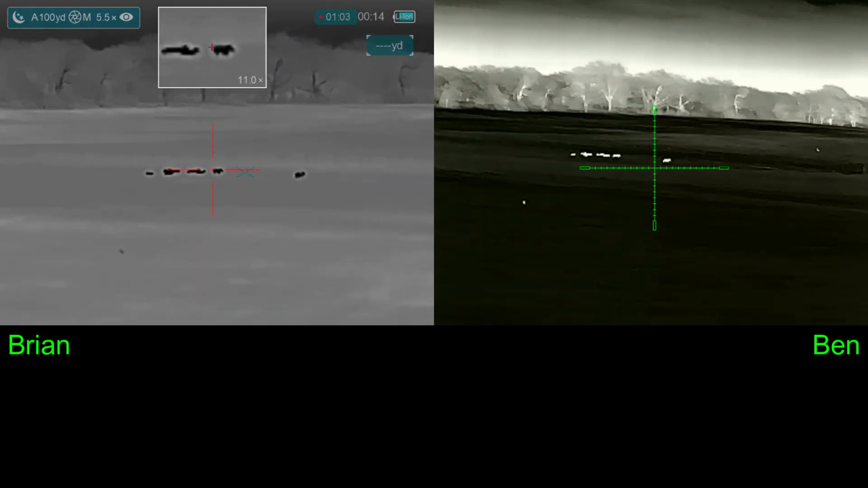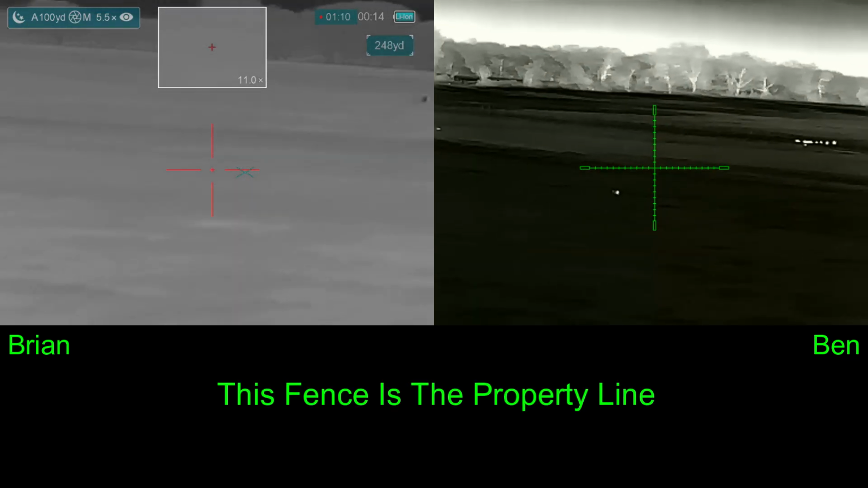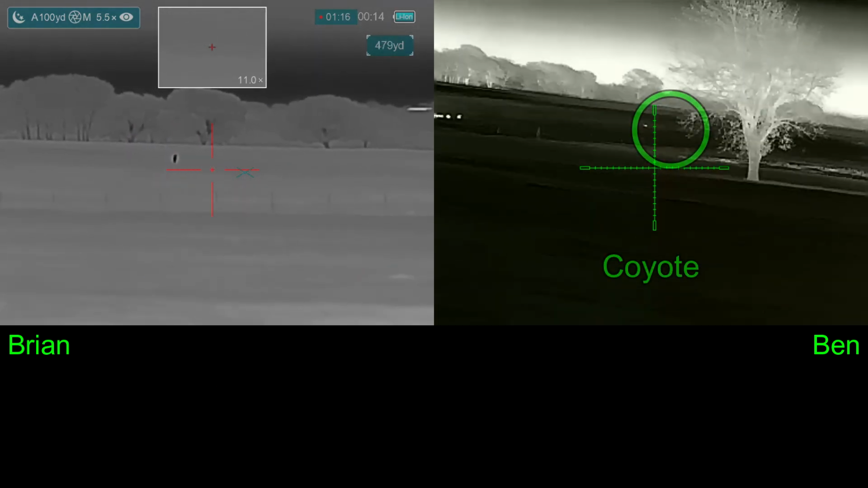There's a fence coming up. Yep. They're going through it. Let them go. Did you get yours? I got mine. To my surprise, I don't see his hog down. Who's running over there? On the other side of the fence.